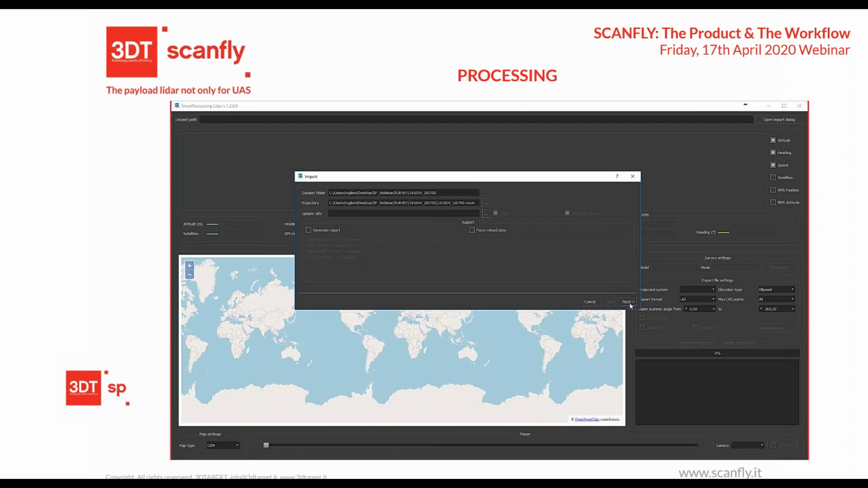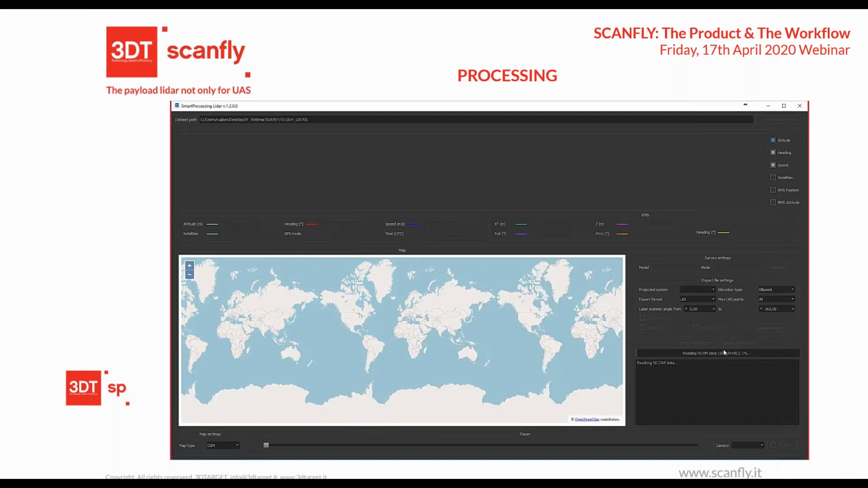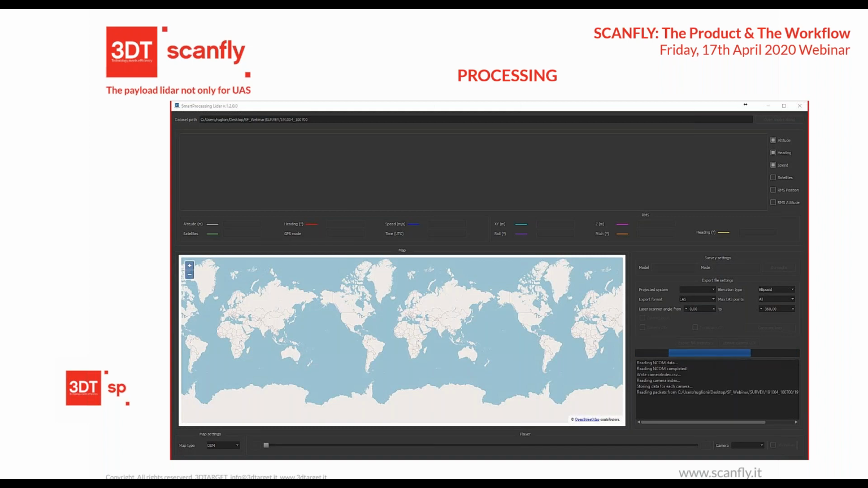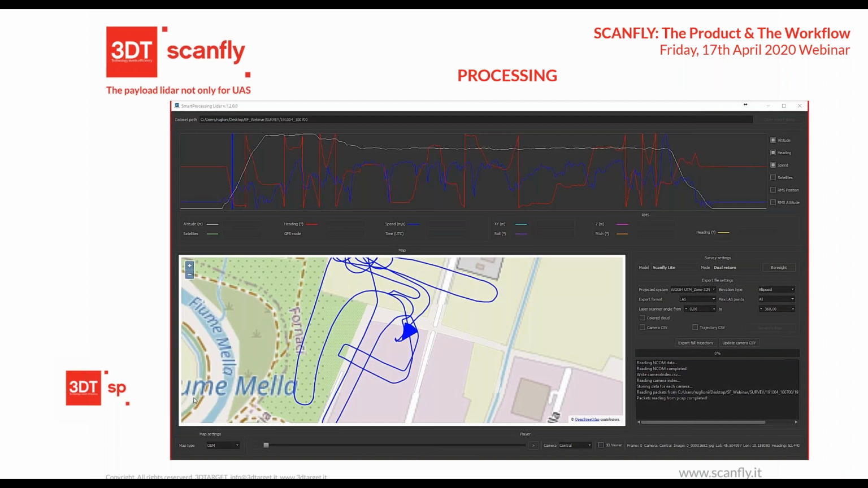And if you have some camera dataset, we can import the JPEG. So the software is importing everything, calculating the synchronization, and then generating the map of the lines and the diagrams on the top, to see the quality and the estimated accuracy we can have.